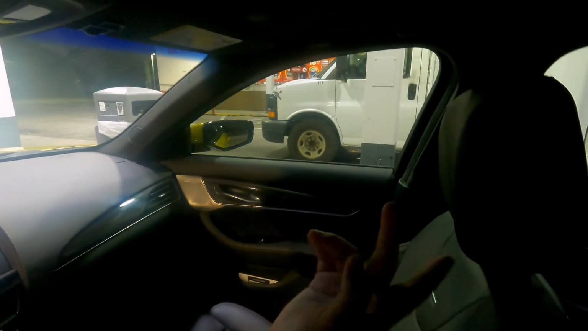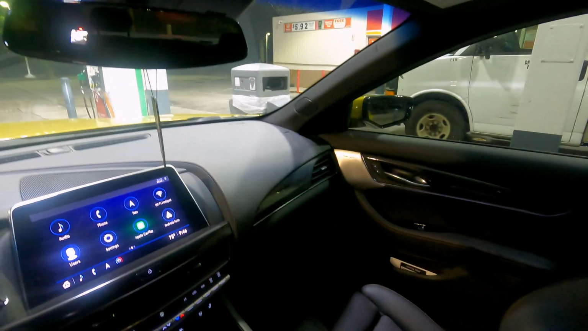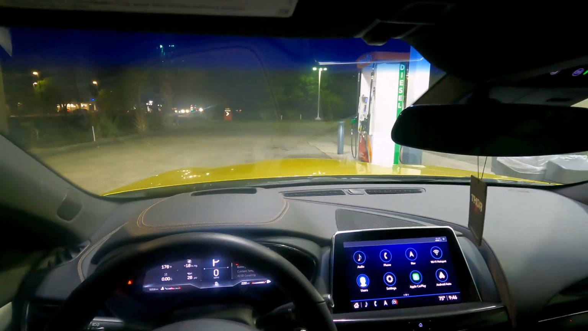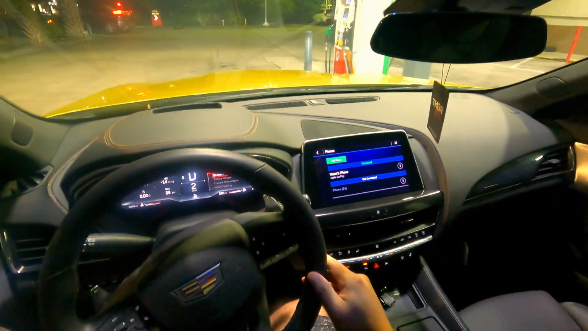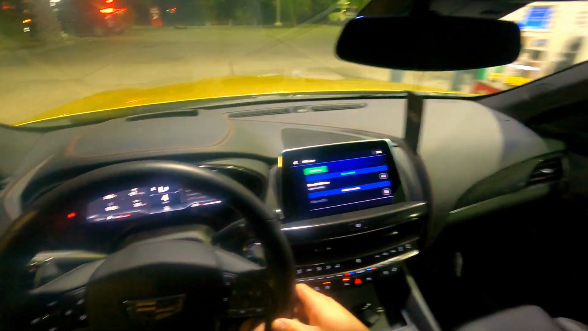Regardless, I love the design. Everything looks good. There's some ambient lighting on the doors as well, carbon fiber inside. The seats are very nice. They have massaging seats, aluminum paddle shifters. This is a car that's supposed to be a sports car. 360 horsepower, honestly, it's not really gonna cut it nowadays.